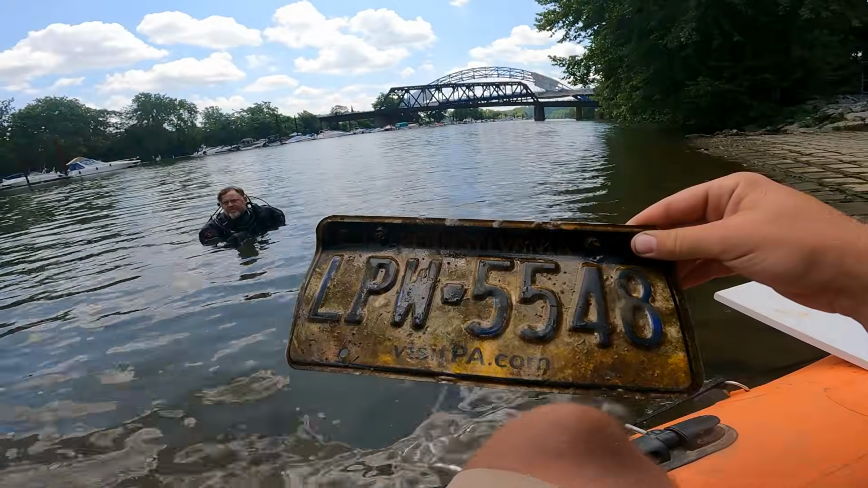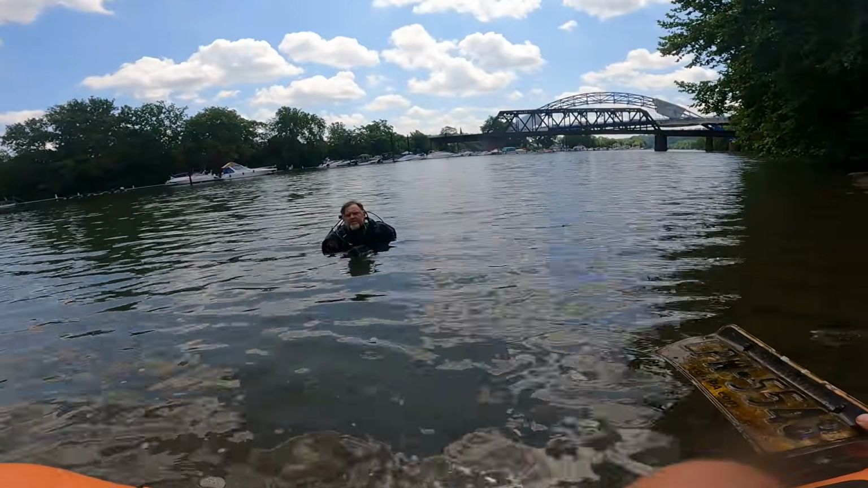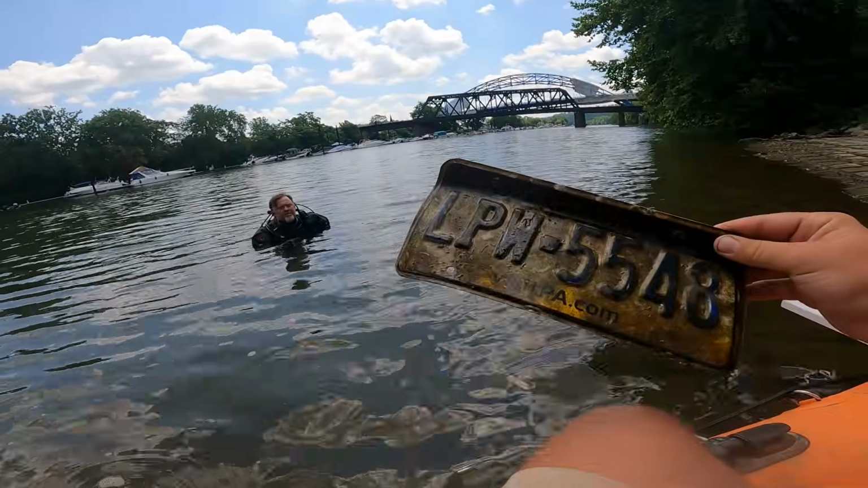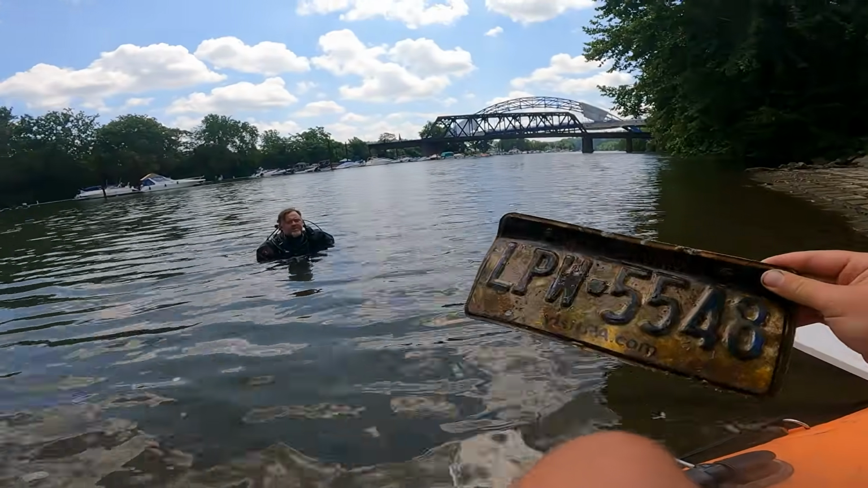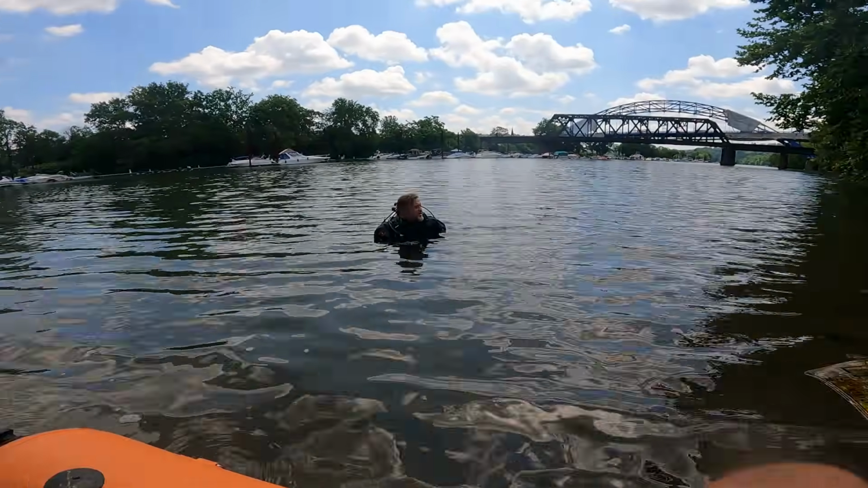The driver's side windows were down, passenger side were up. Steering wheel, the seat belts, at least on the driver's side, were detached. Couldn't see anything inside. It's kind of full of mud like always, but it hadn't been down there that long, maybe a year. It had just a little bit of scum on it, so it was pretty new. Yeah, it hasn't been down there that long at all.